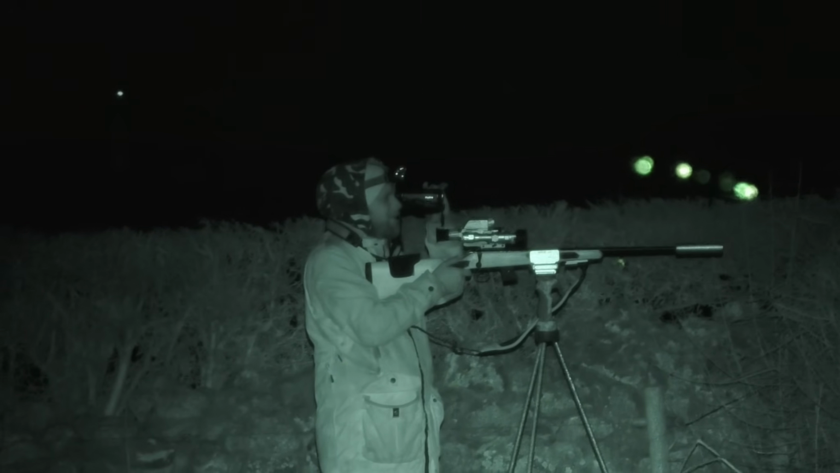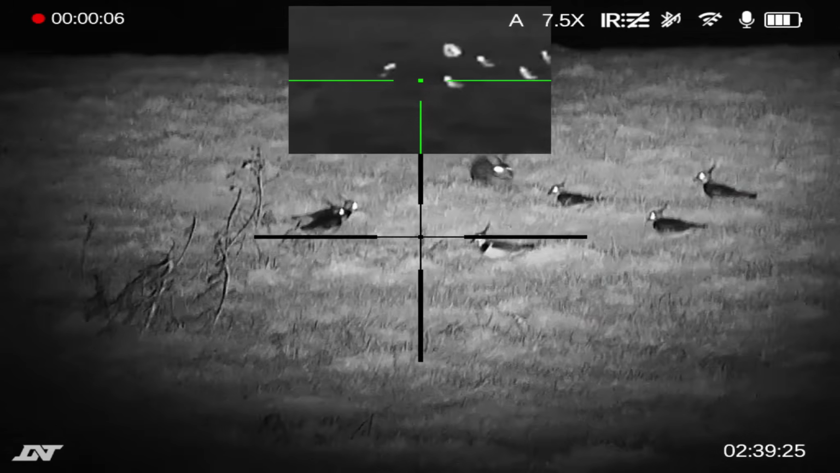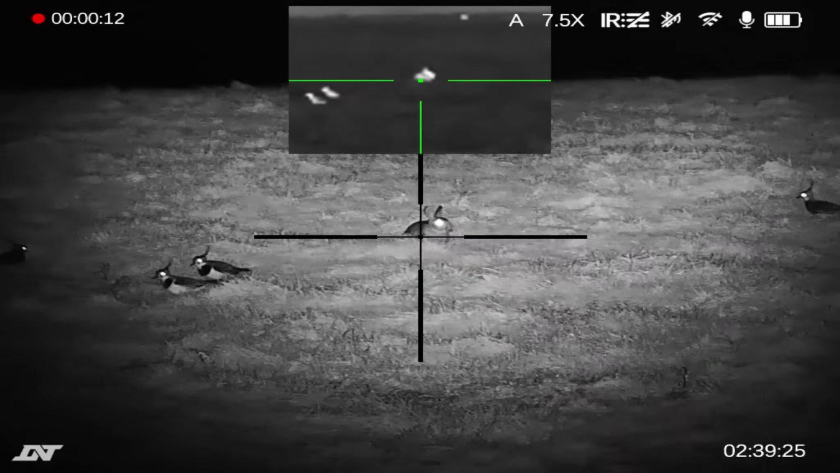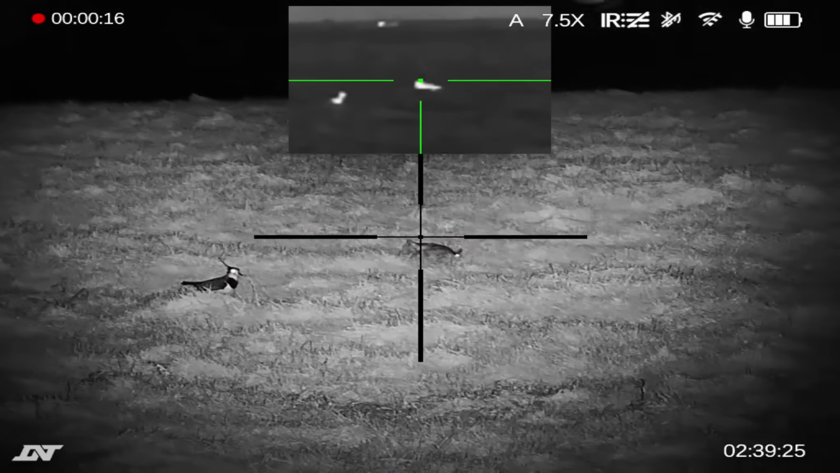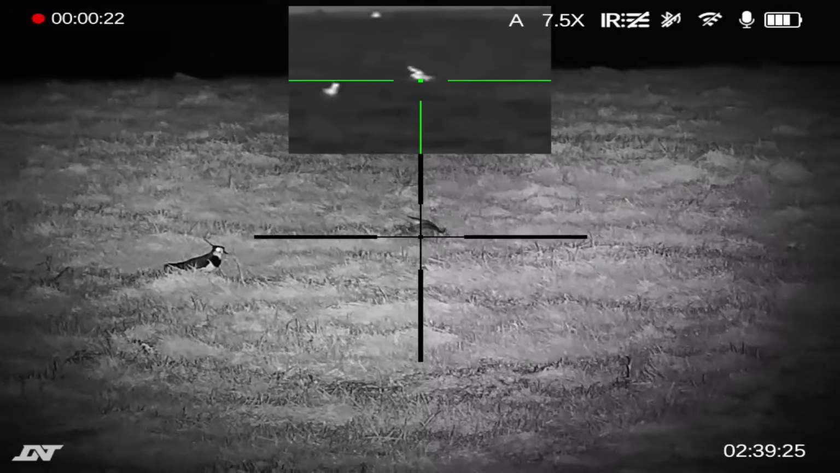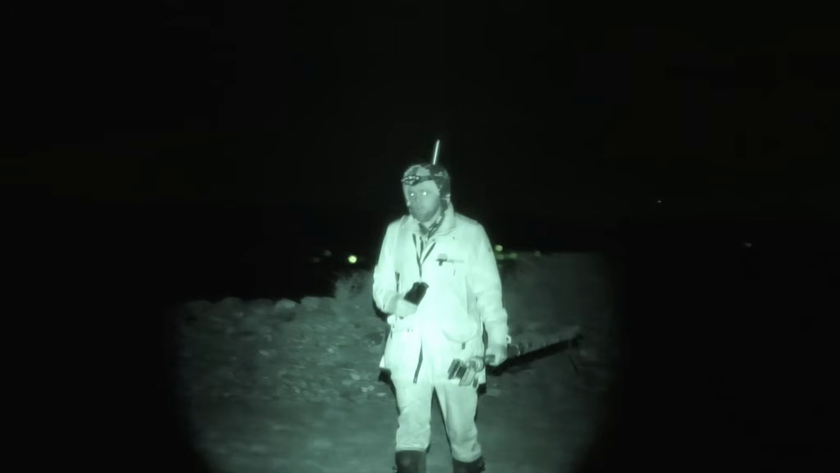When we had a look through the thermal, we could see there was quite a lot of rabbits, or what we thought was rabbits, but it turns out to be some lapwings. So Lofty bides his time, lines up on a single rabbit, waits for a moment where there is a safe shot, and then he takes it. Once the shot is taken, every lapwing flies away, except for one, which just seems a little bit confused. But they'll be back on the ground not so long after.